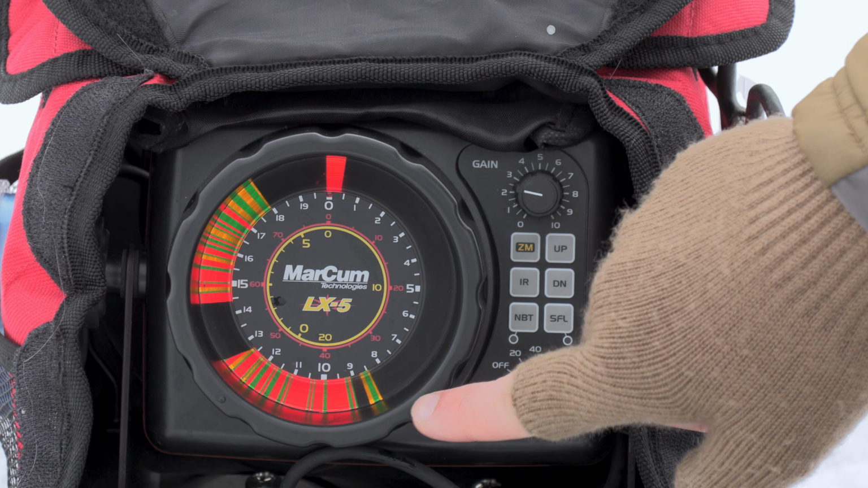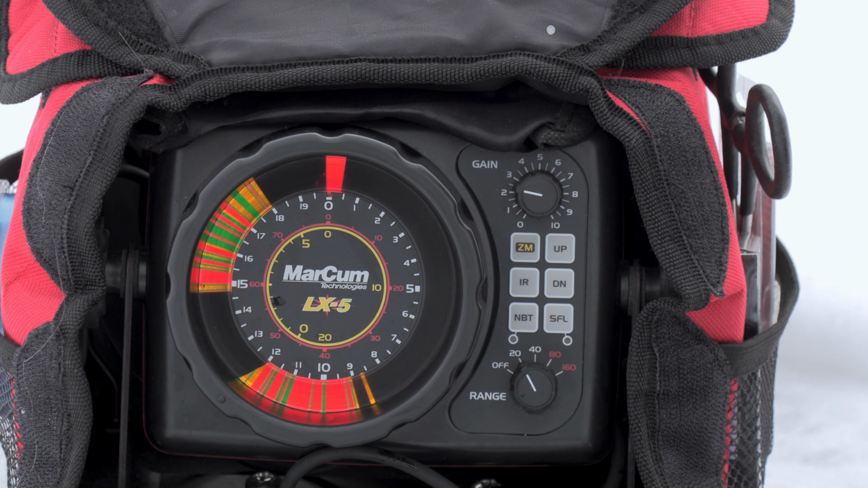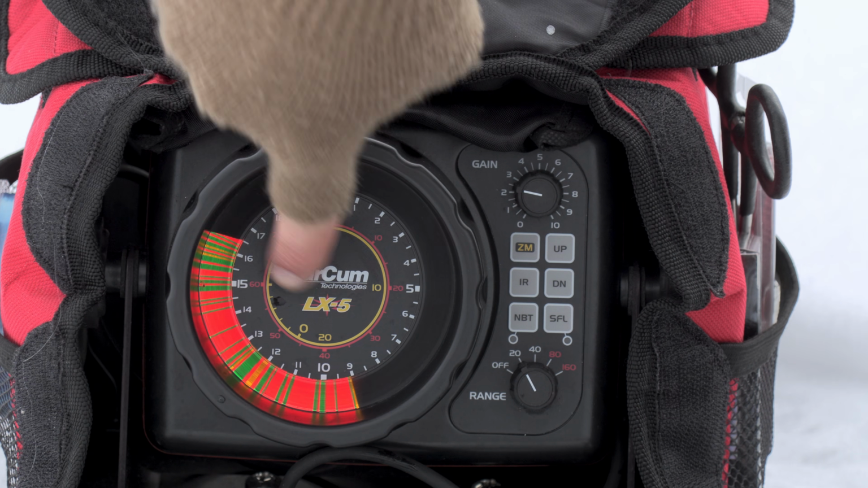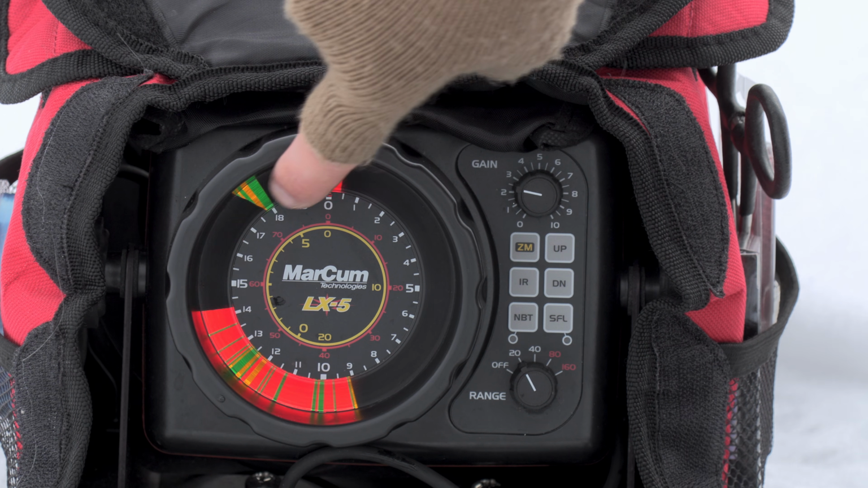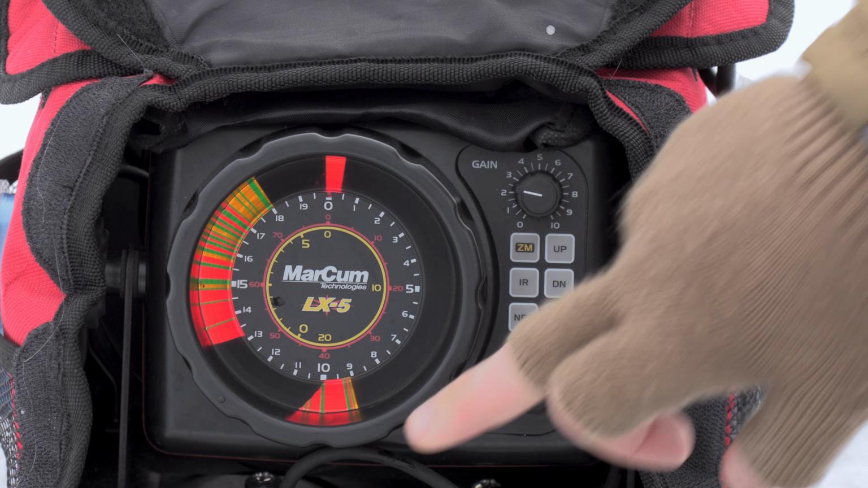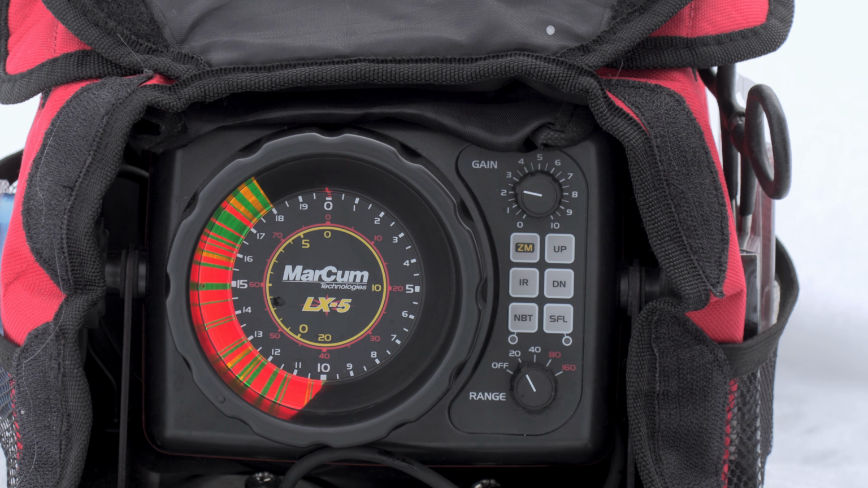A fish, if you see at the 8-foot mark, that's clearly a fish there. There's some gap, the separation off the bottom. And there's a fish that's kind of moving in and out. Anything that moves is typically going to be fish as well. So how I like to read the bottom is reading it counterclockwise until the very edge. So you see it's about 9 feet where that red stops. And that's most likely going to be bottom. Looks like there might be some fish on the bottom.